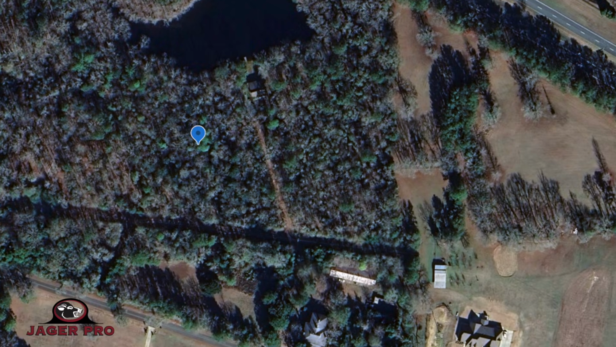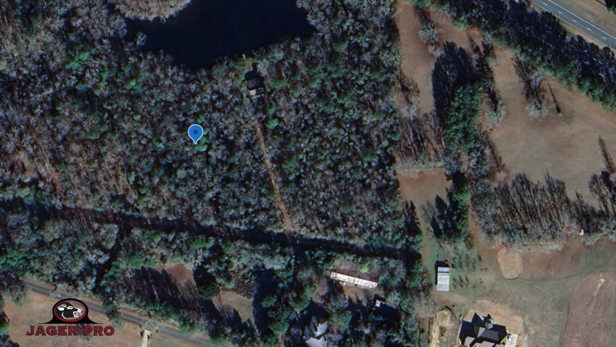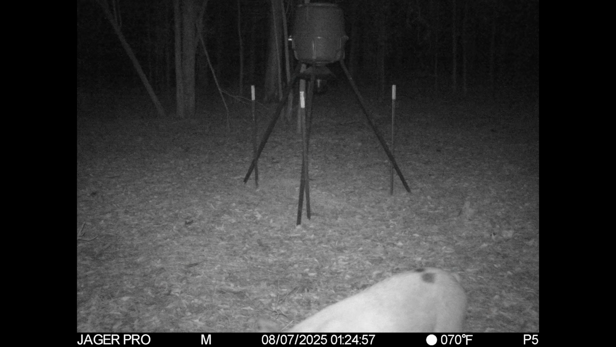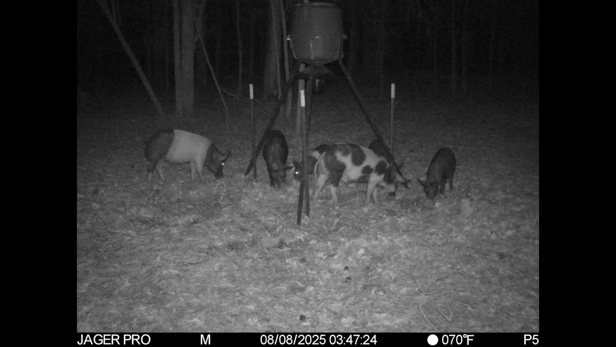This week's mission will focus on removing a sounder from our property within Columbus, Georgia. After receiving a phone call from the homeowner, we set up our feeder and camera to gather intel. On the morning of the 7th, we began getting photos of pigs. After a few nights of watching the pigs come and go at different times, we crank up the feeder to try and get them on a schedule where all of them will come together.